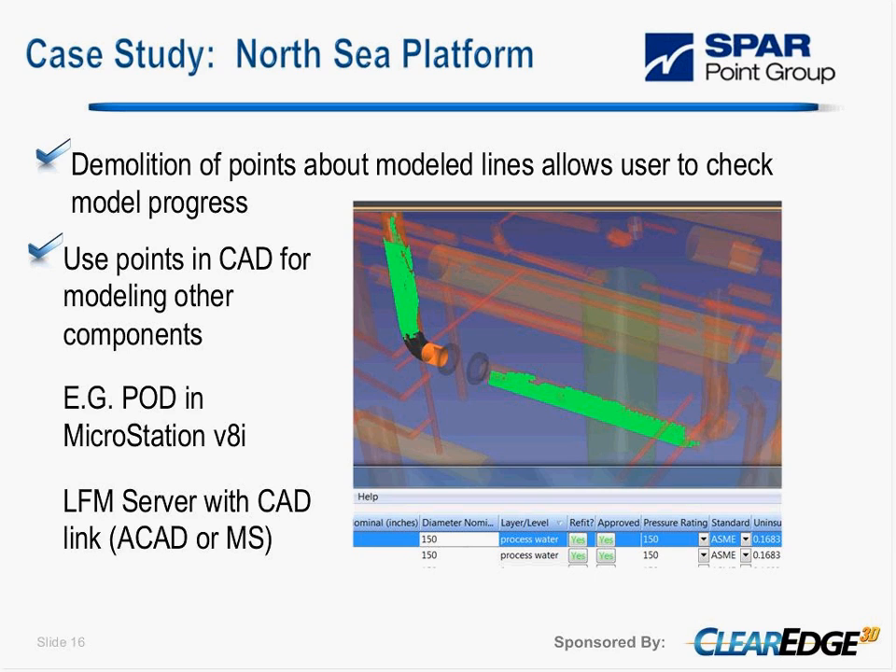As with cylinder fitting and the piping work here, we can use points in CAD for modeling other components, for example steel I-sections, etc. We use either MOD format, MicroStation, BSI, or the server suite with the connects to AutoCAD or MicroStation.